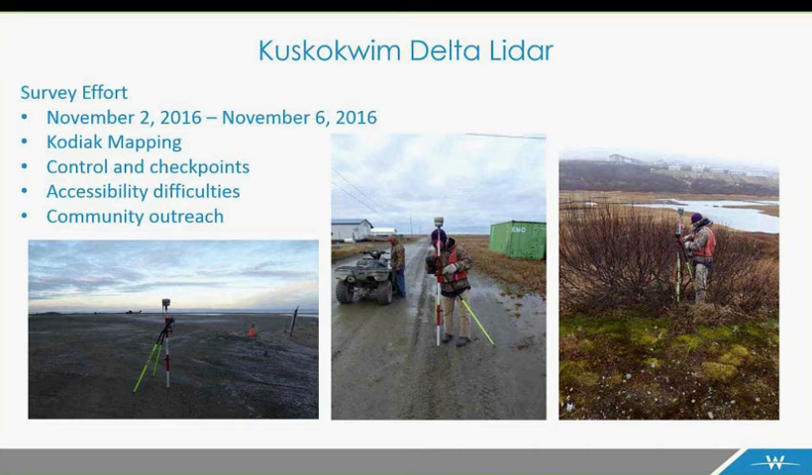And then the person on the right is collecting what's called a VVA point, which stands for vegetated vertical accuracy. Those points are collected in the various types of vegetation throughout a project area to assess how well the laser penetrated in these areas and how well the data was collected in areas that are obviously harder to reach the ground on, like this bush here.